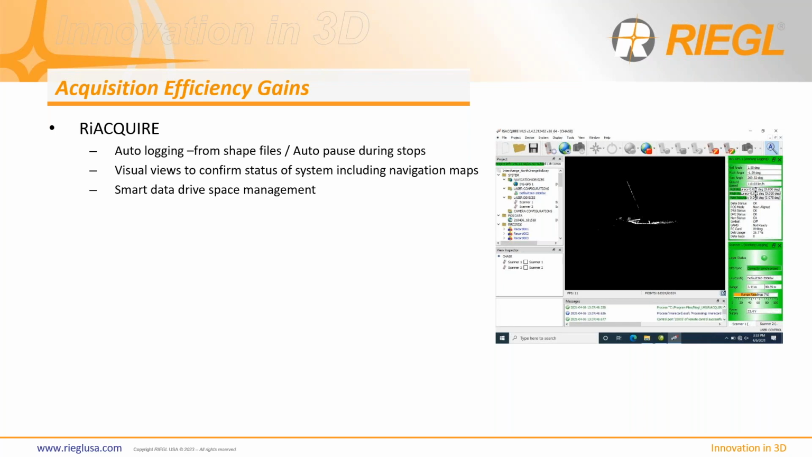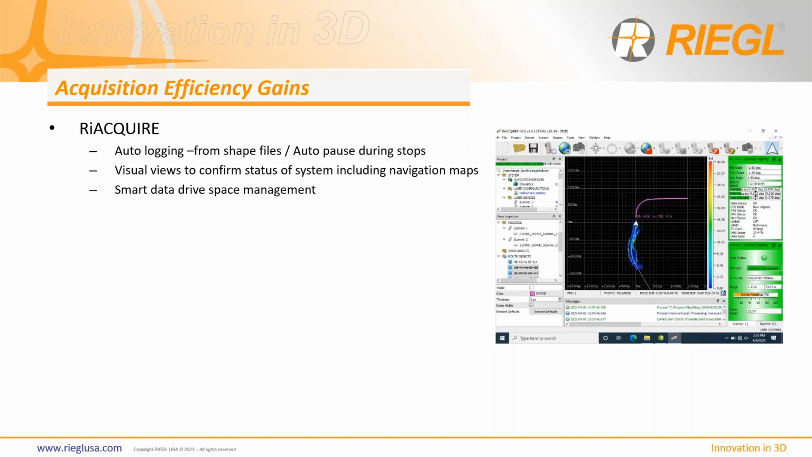Finally, of course, we have smart data drive space management. And what does that mean? Well, on the VMX and VMQ systems, it will automatically switch from the drive that you start with to a secondary drive when necessary. So if you're driving along, you fill up the first drive, it'll auto switch to the next drive without causing any loss of data, which of course is very important to all of us who go out and collect data. The last thing we want to do is go back and do it again.